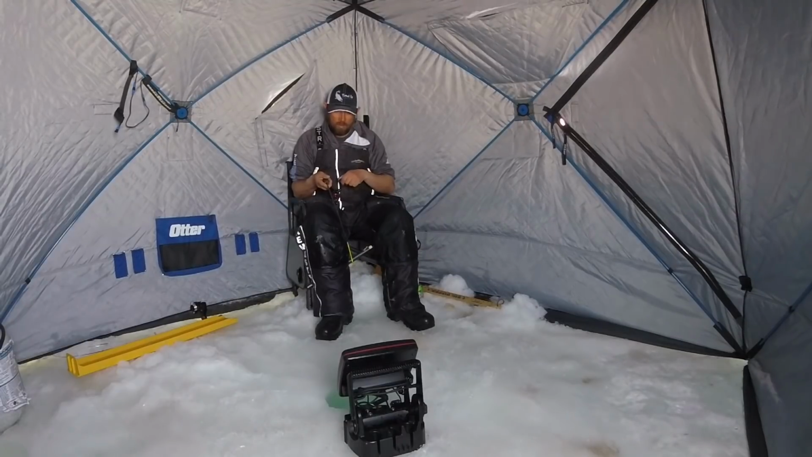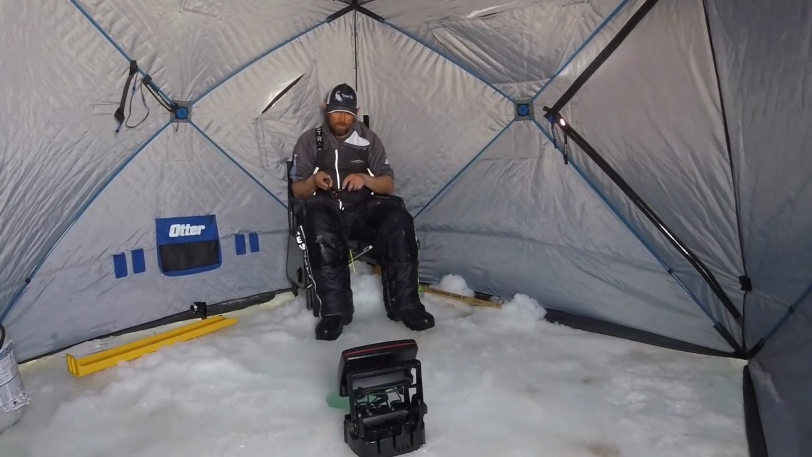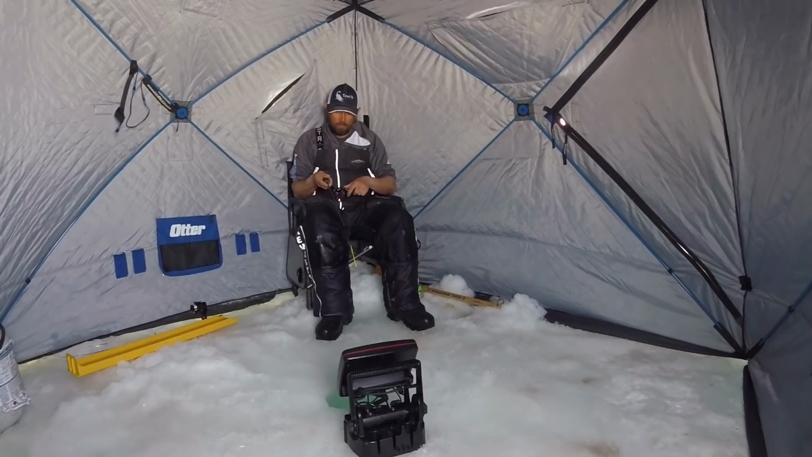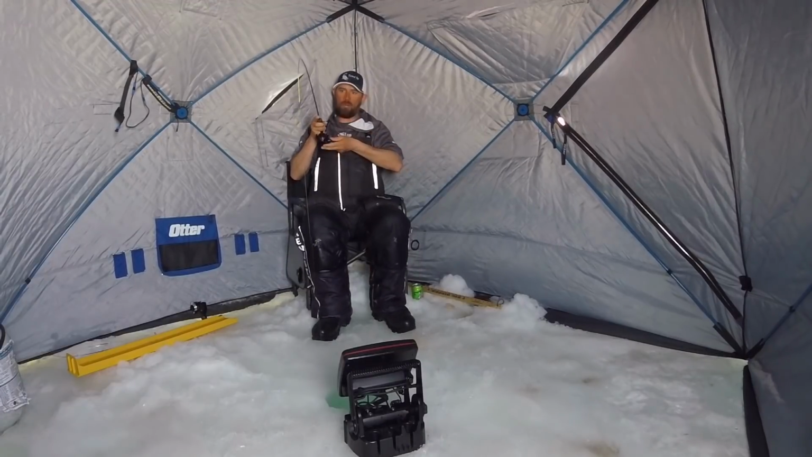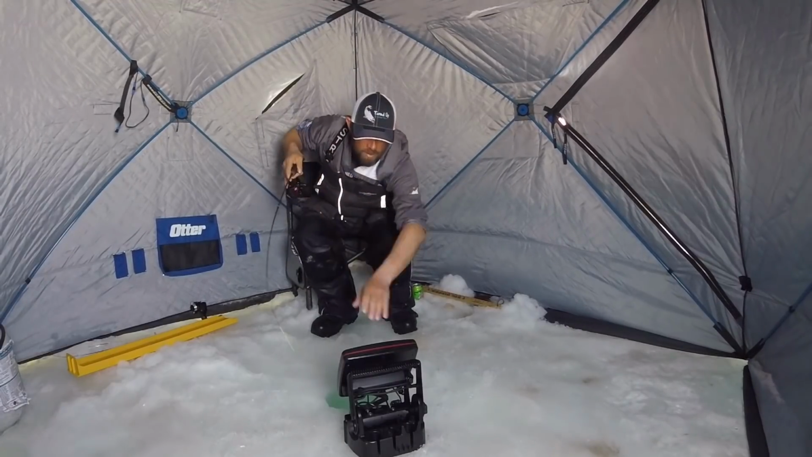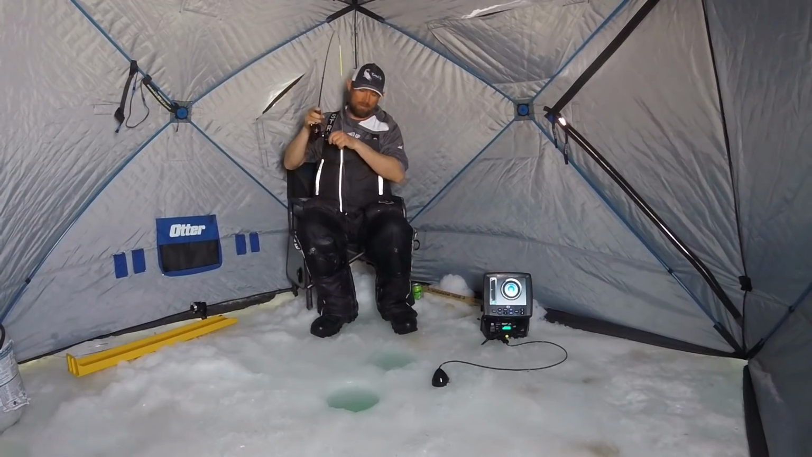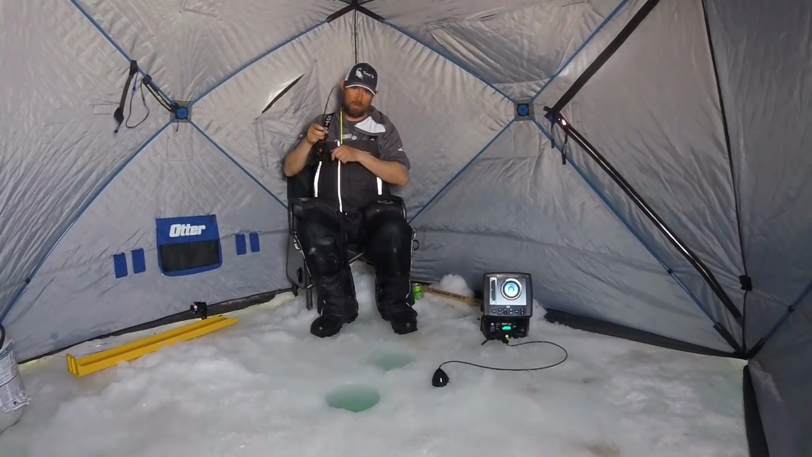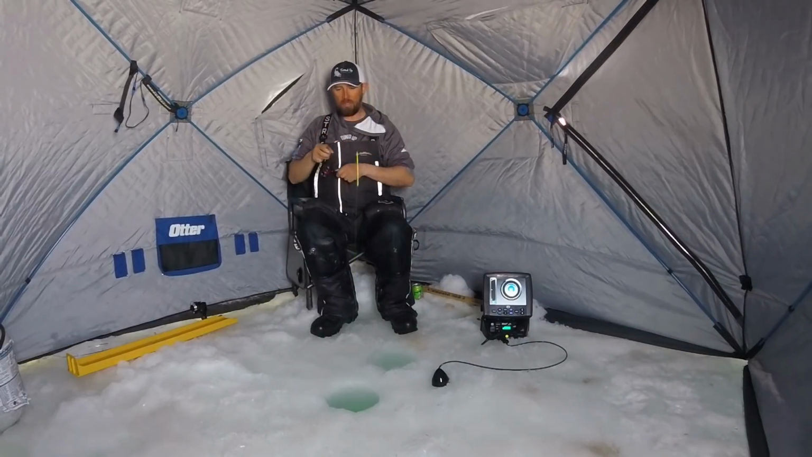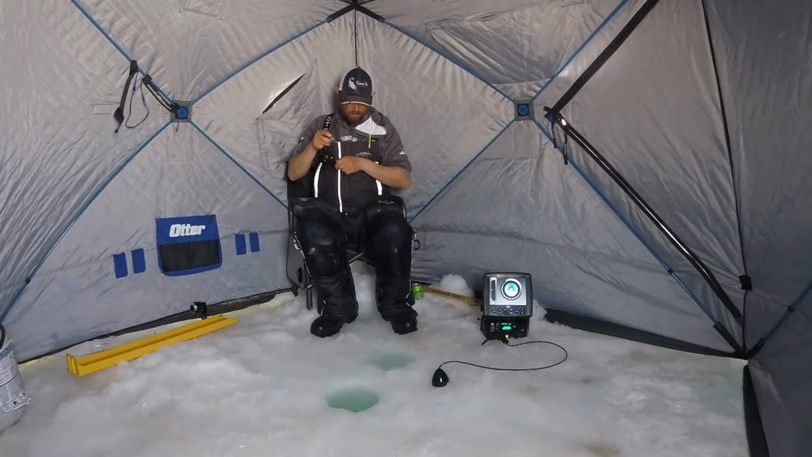Not the spoon, dude. Jig that's with it, come on. There he is. This one looked like a good fish too. Woo! Big fish, boys. Another one of them swamp donkeys. Looked like it had some shoulders on it, I tell you what.